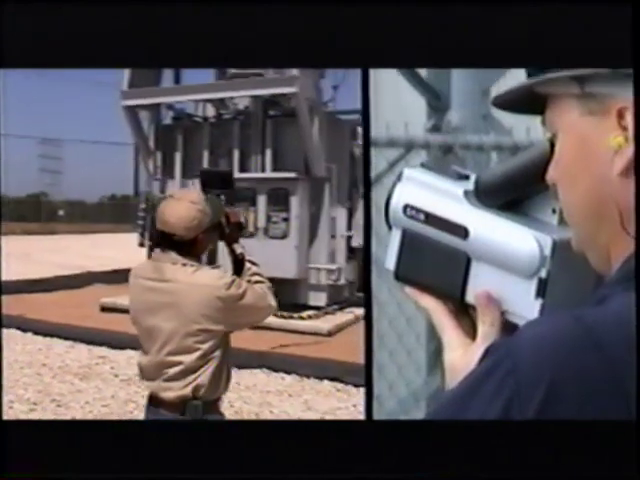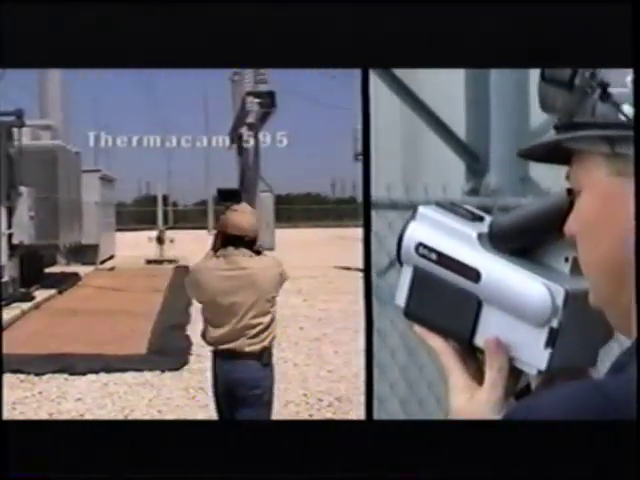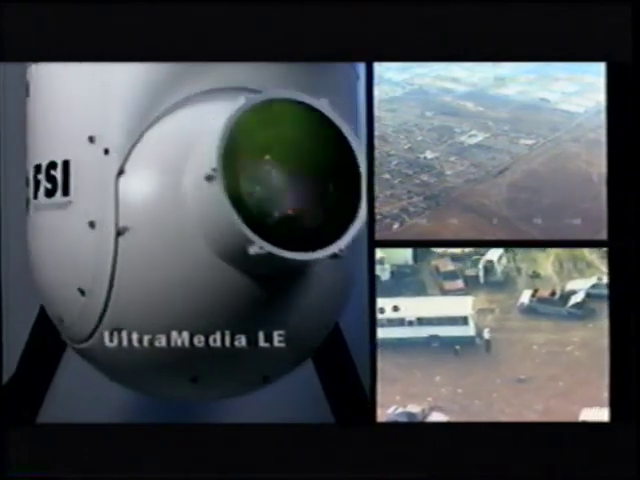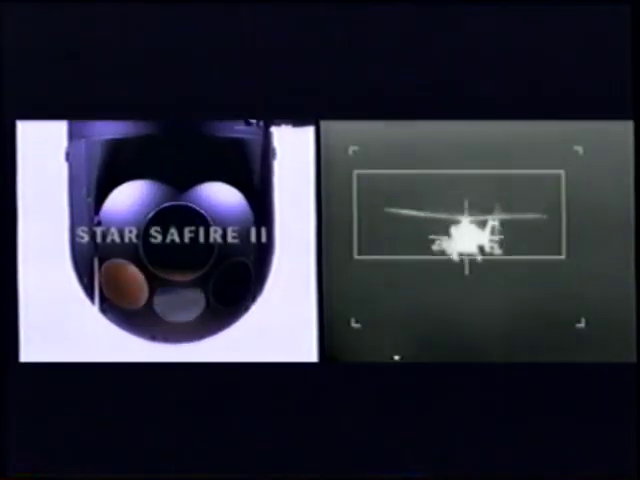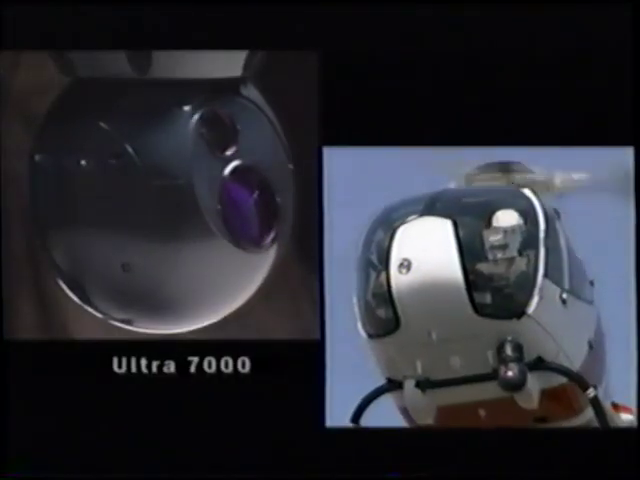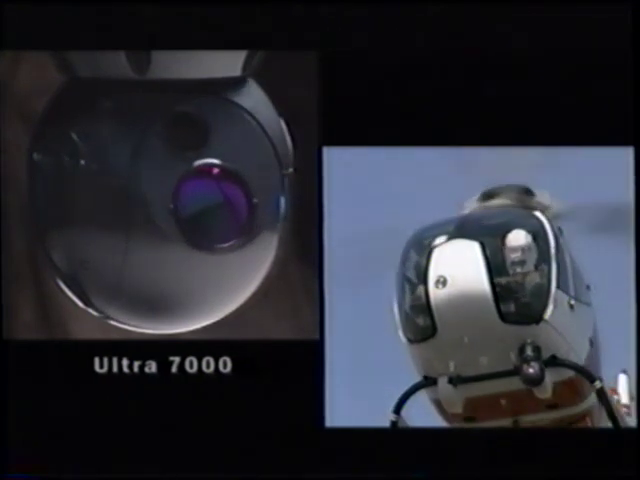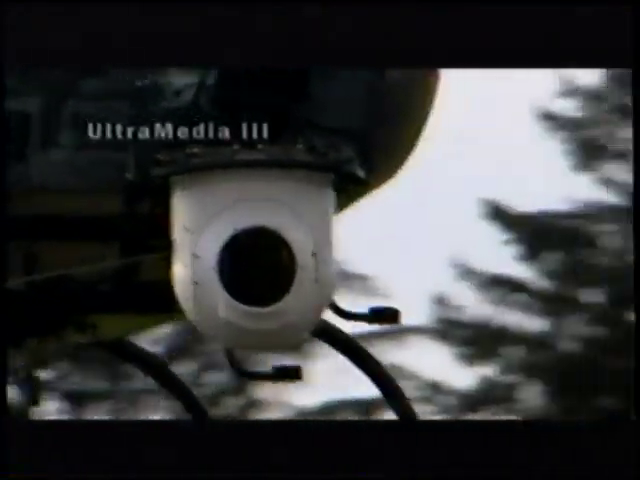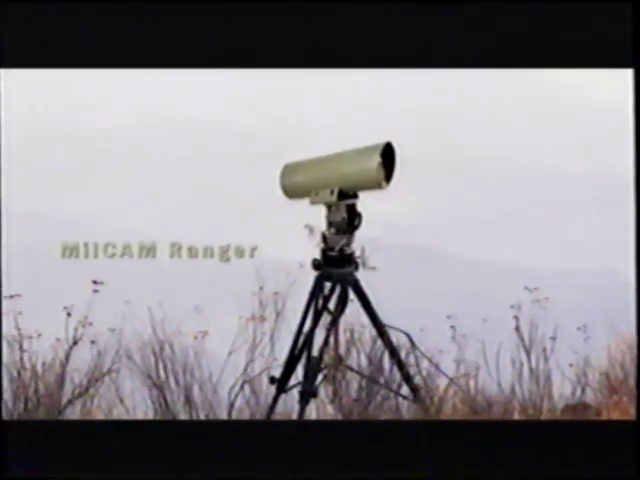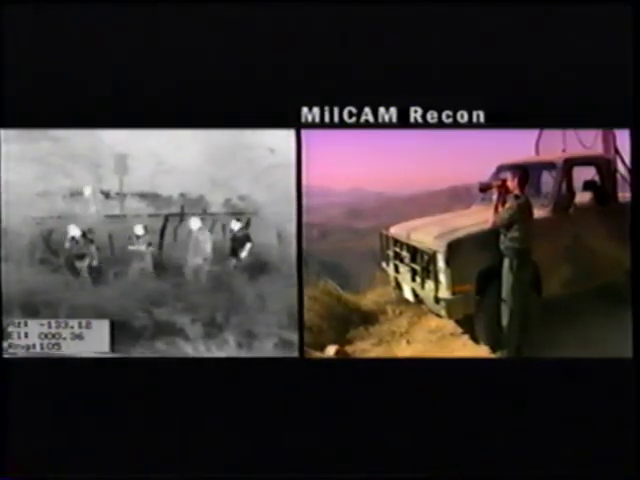In 1999, we introduced Thermacam 595, Ultramedia LE, Star Sapphire 2, Fire FLIR, and the Ultra 7000. The following year, we introduced Ultramedia 3, Sea FLIR, Milcam Ranger, Milcam Recon, and the Thermacam 695 series.